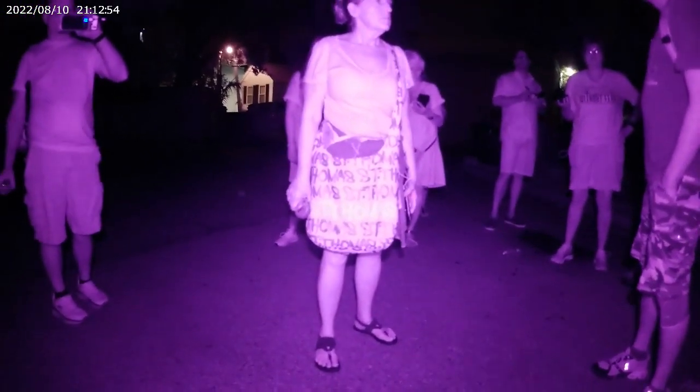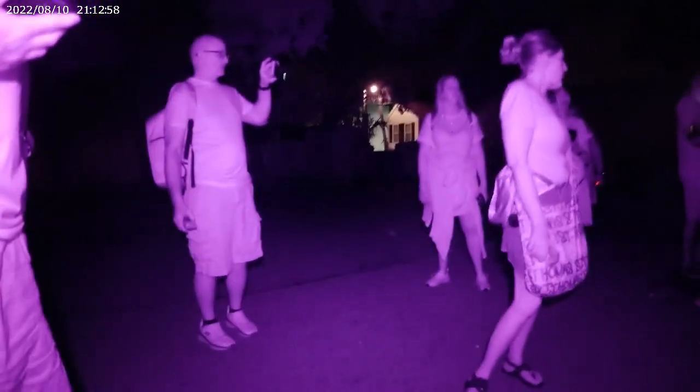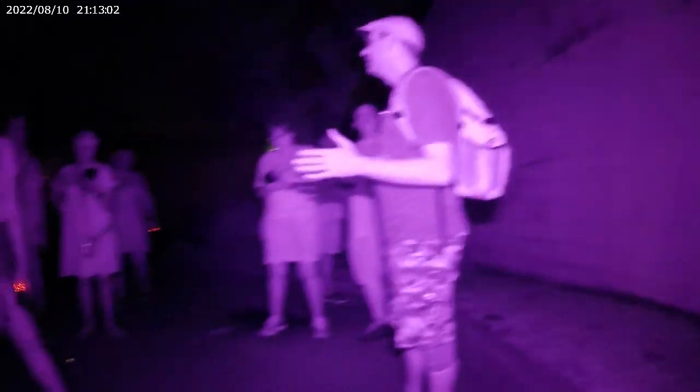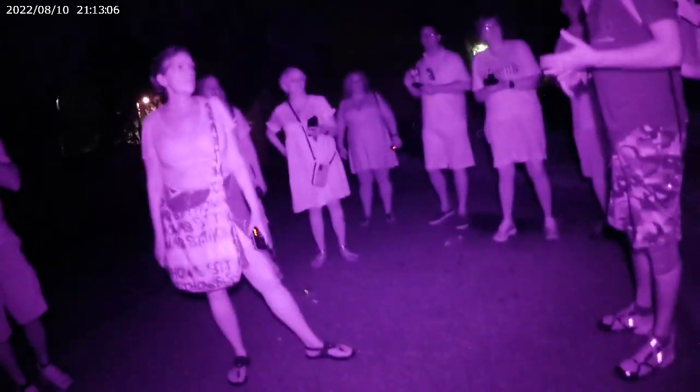So let's talk about all these spirit boxes. We have a lot of them in play tonight, a lot of different various styles. It's kind of weird that I haven't had a group of 11 in a long time. So we have a lot of communication devices. What do you think the first question is that everybody wants to ask when they get a spirit box, a Ouija board, some kind of communication to the dead?